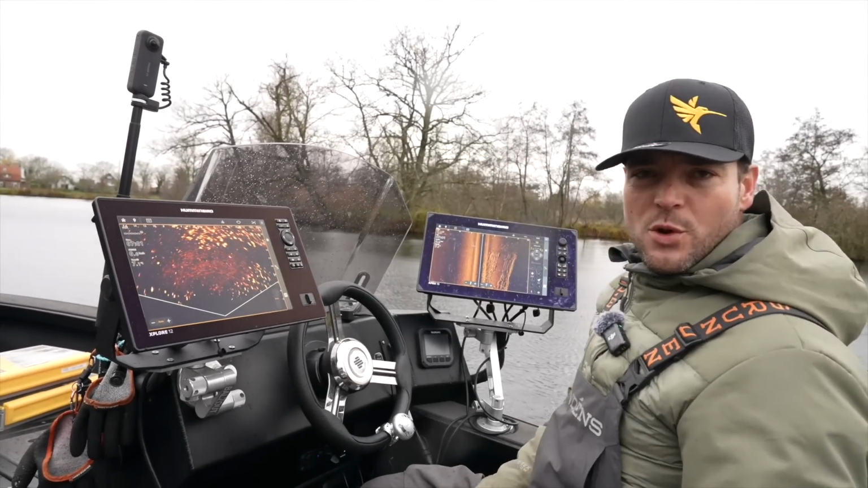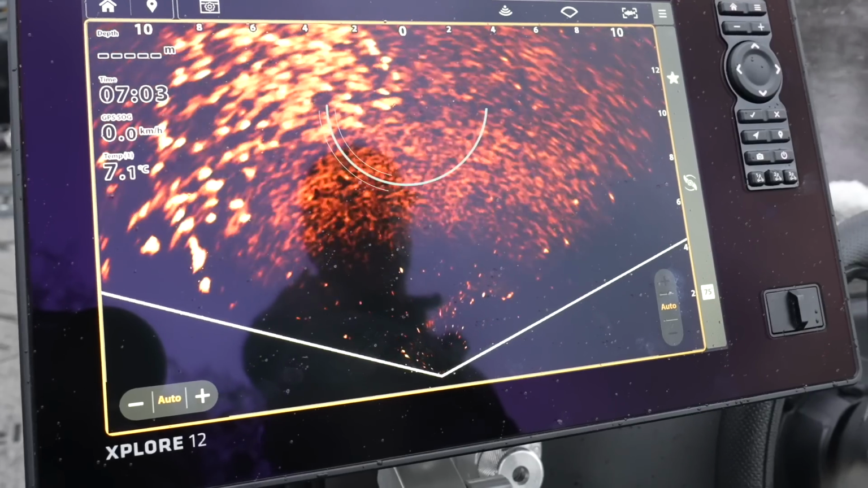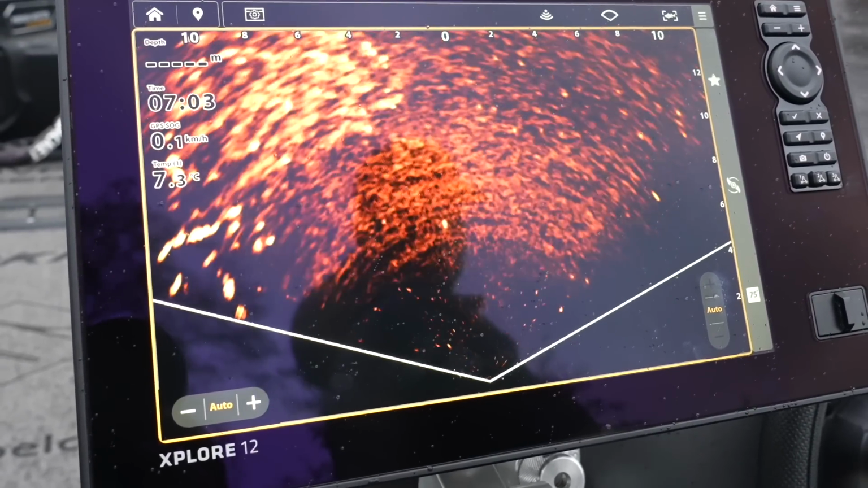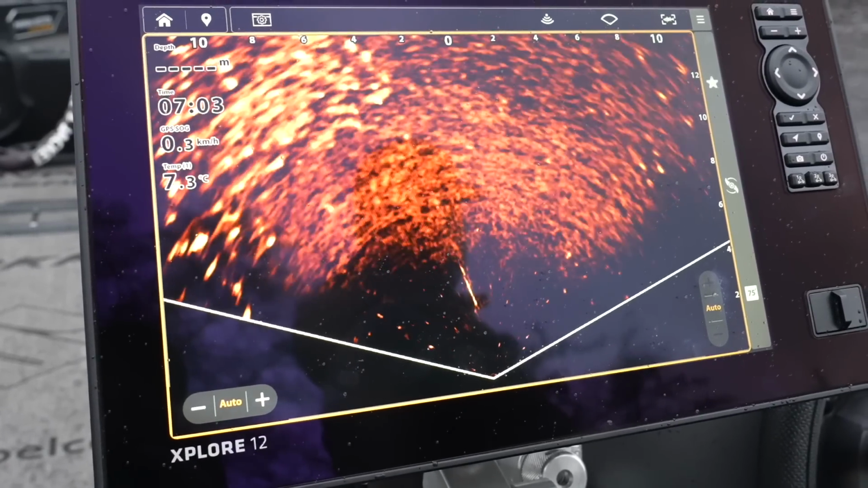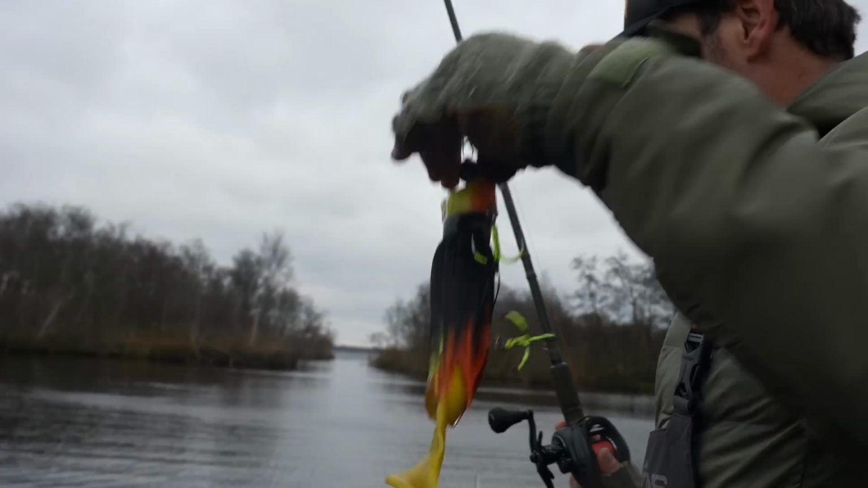Let's do a quick demo to see if we can cast and if bait tracking is working. On the edge of the lettuce, and there's my bait coming in. I'm just using a standard soft bait, a mouse.